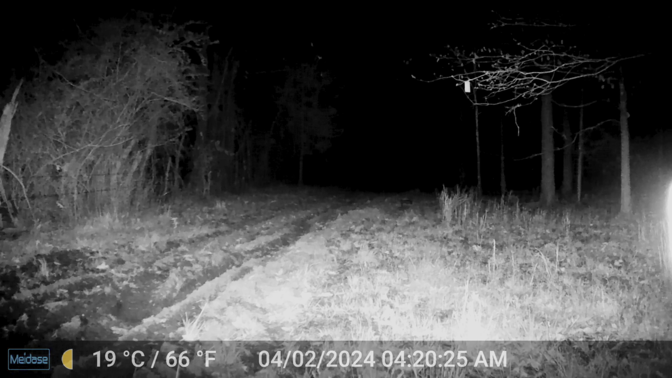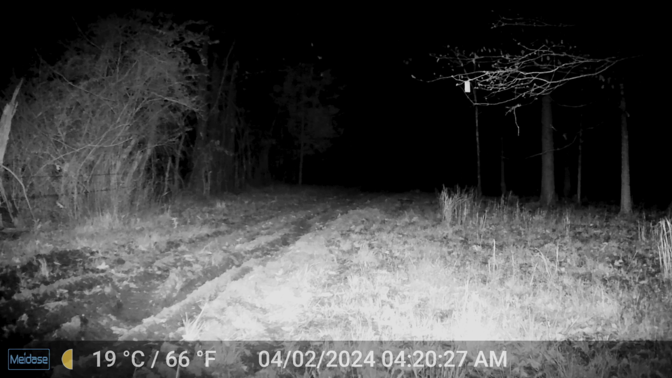And this, deer are some curious creatures. It is funny how curious they are. But the last several clips are all on the same road. It is the same stretch.